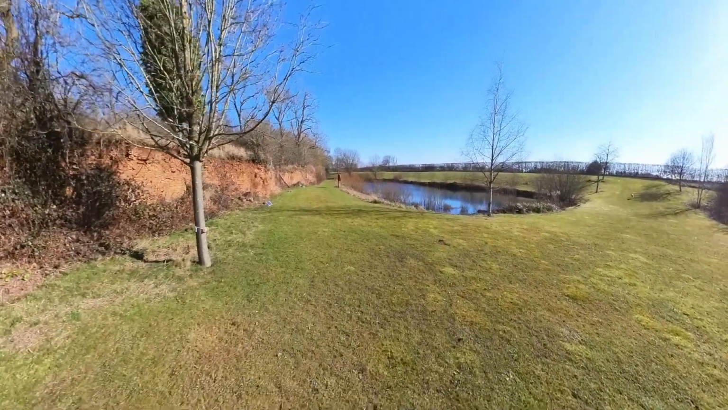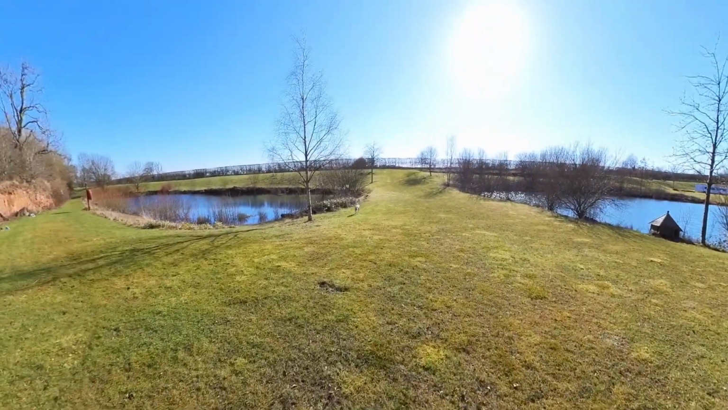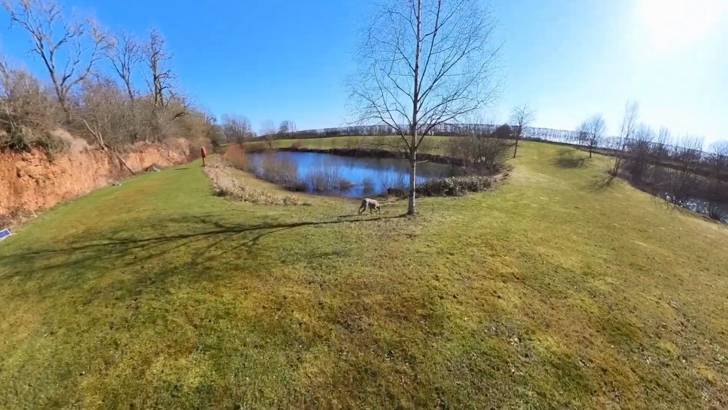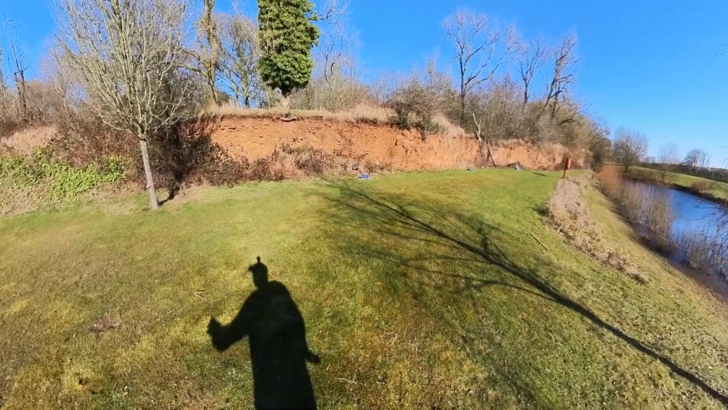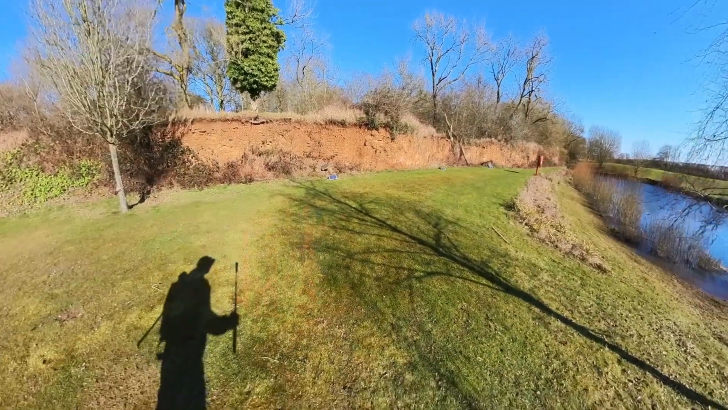So location number one, salt lick on the tree. We did put a lot of food down here. It seems to have gone. No trace remnants of the big pile that was over there. So yeah, this will hopefully be a good one.